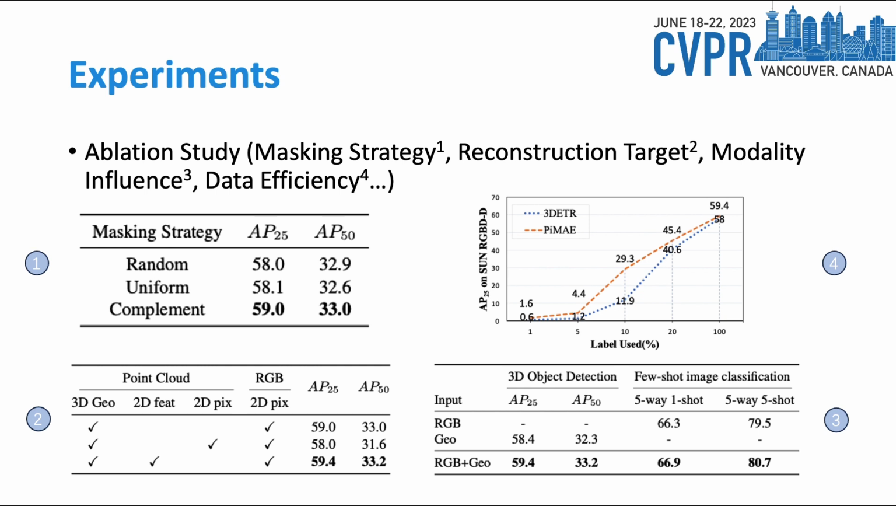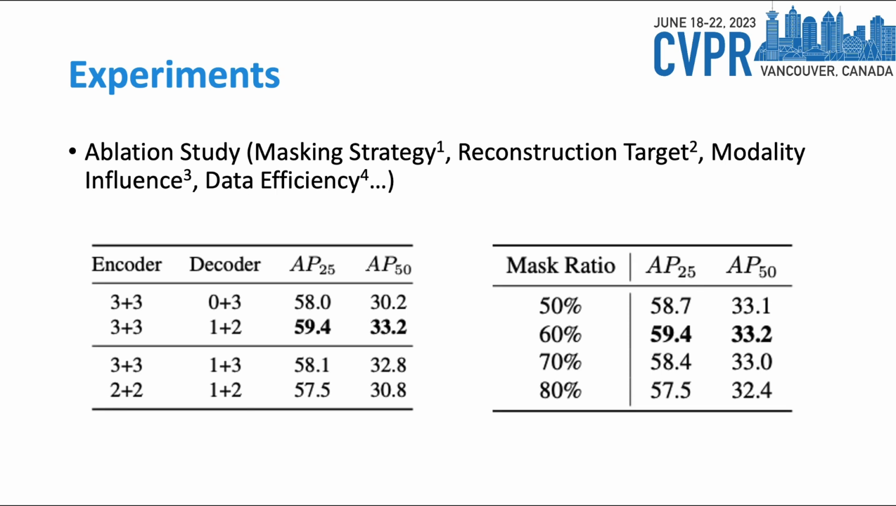And also, we fine-tune 3DETR with limited annotated data, and we outperform the baseline by a large margin, showing PiMAE's generalization ability on data efficiency. And here are also some ablation studies on model architecture and masking ratio. You can check out the detailed descriptions in our paper.